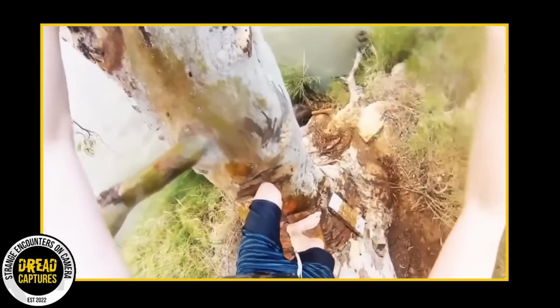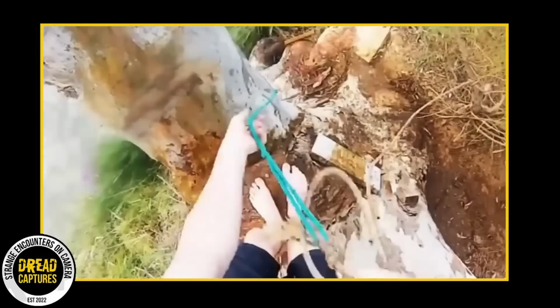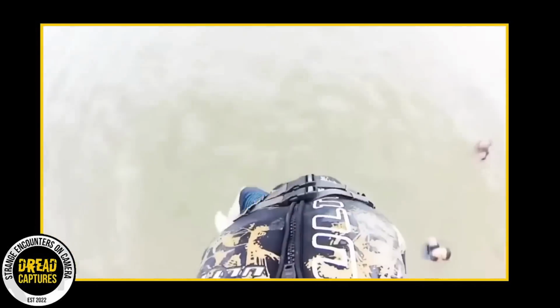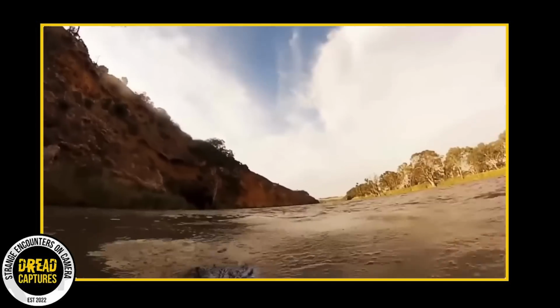However, as the first person enthusiastically swung out and released himself into the cool water, they all realized the grave miscalculation they had just made. Their chosen location was not the smartest. Unfortunately, this realization dawned too late for the brave, unsuspecting man who had been the first to test the rope swing. The man plunged into the water, landing uncomfortably close to a massive crocodile.